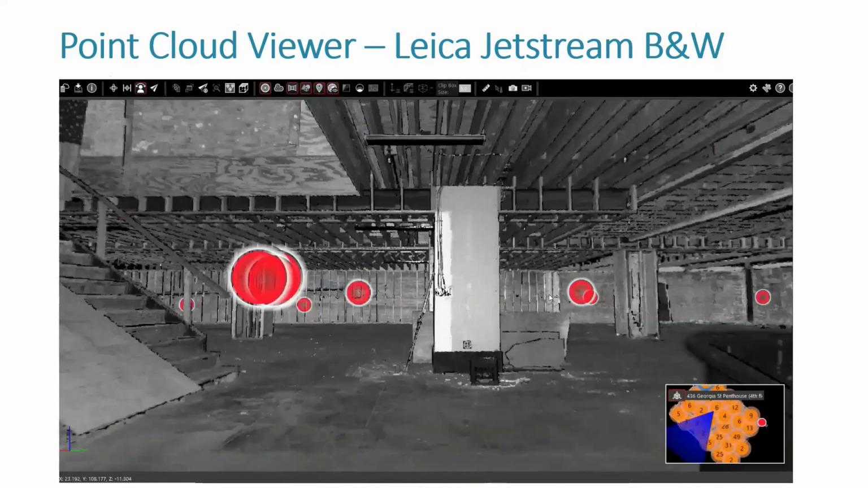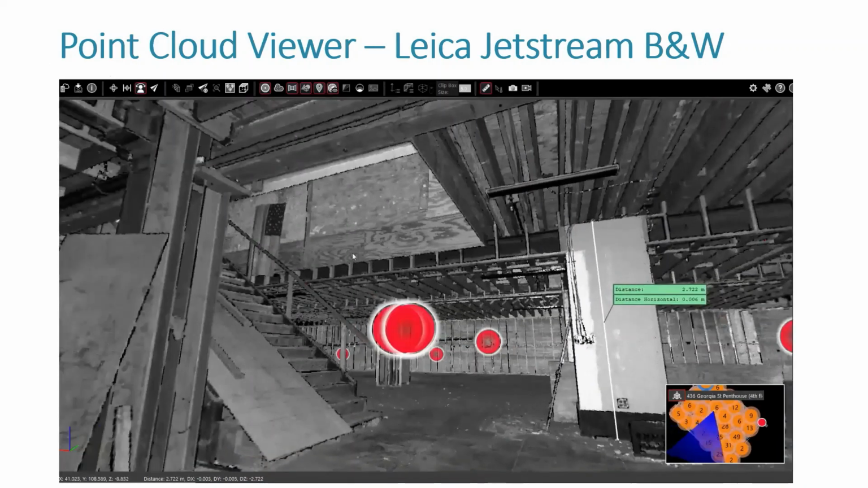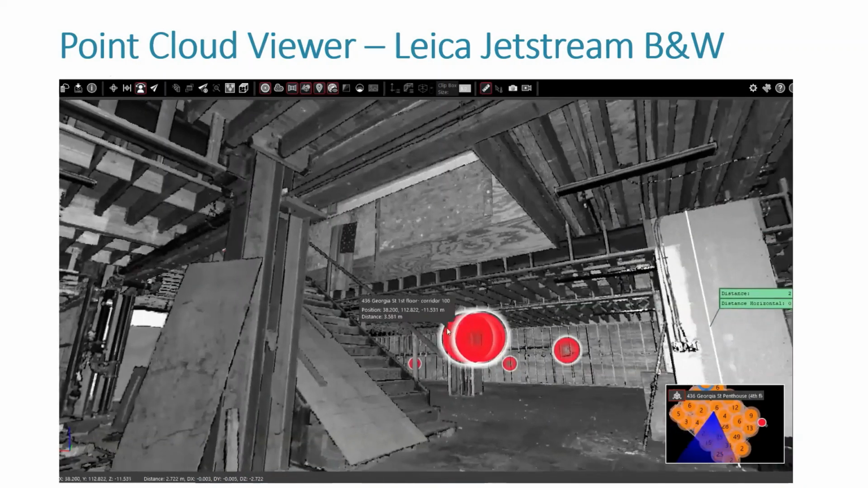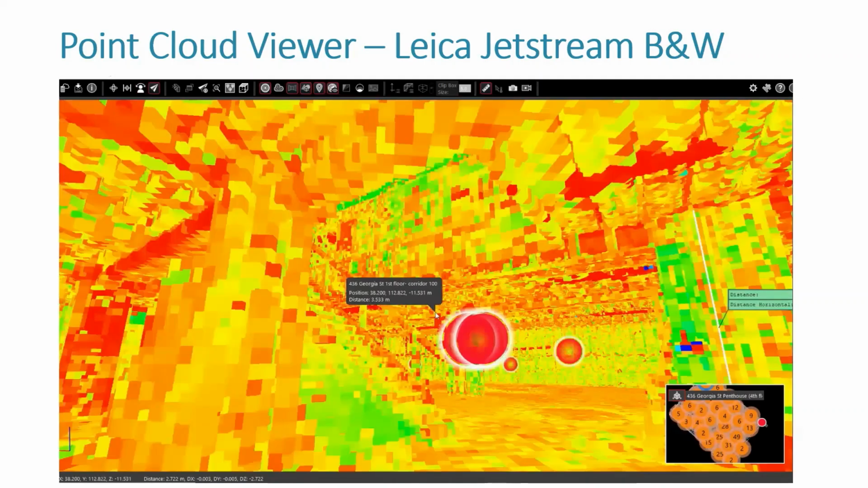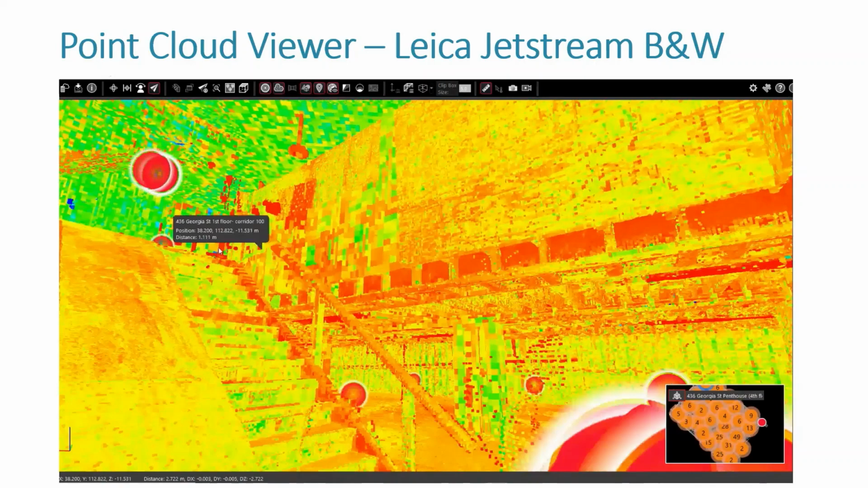Anyway, so you can see here how the black and white looks. You don't get as much detail in terms of what you can see. You can obviously see different changes, like for instance in the wood you can see the pattern, but I always found that it takes a little bit longer to figure out where I am exactly or what I'm looking at.